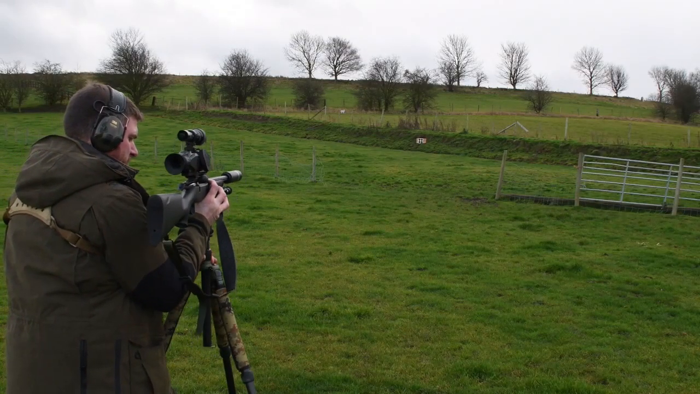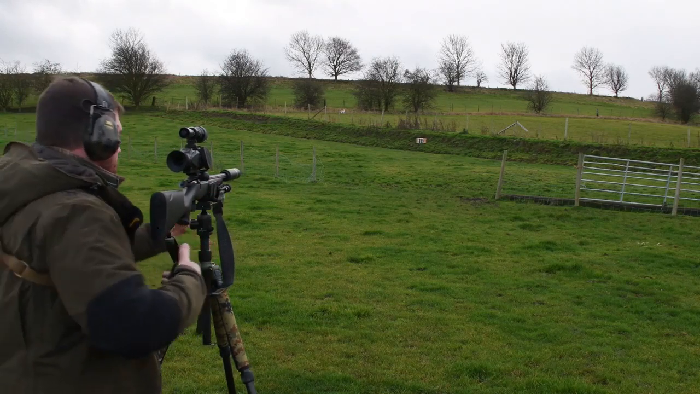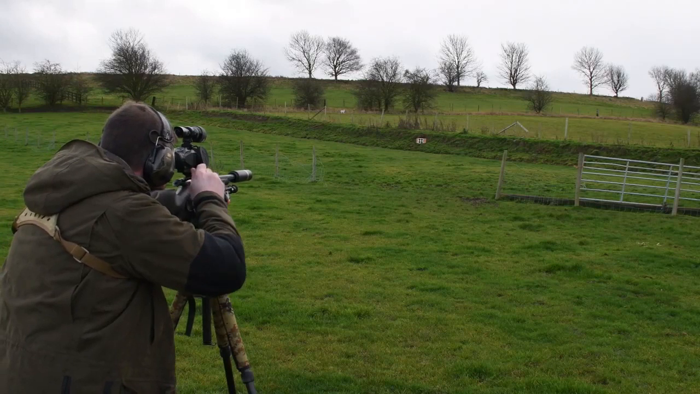I always tend to walk back when zeroing scopes, especially night vision. Here you can see I'm just going to have a few shots at 50 metres just to double check I'm doing everything in the correct direction.